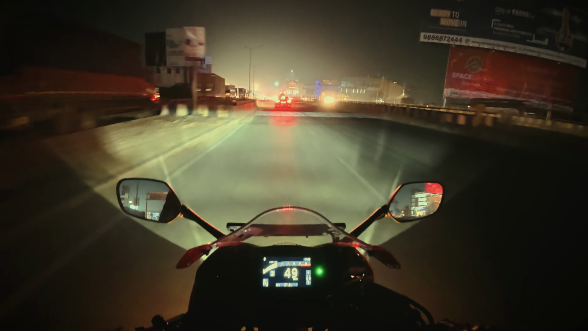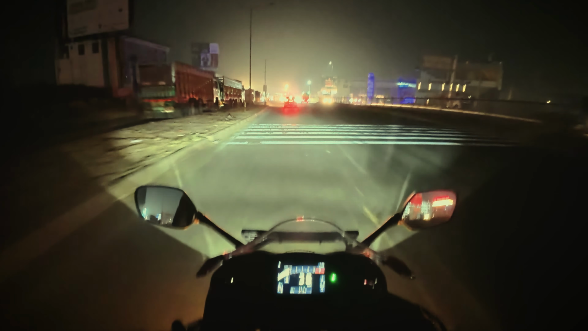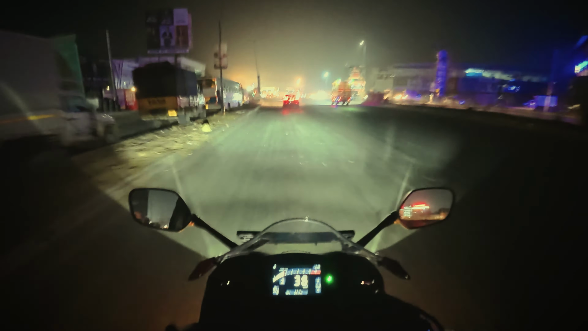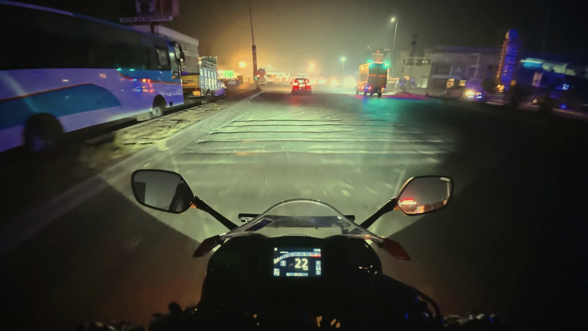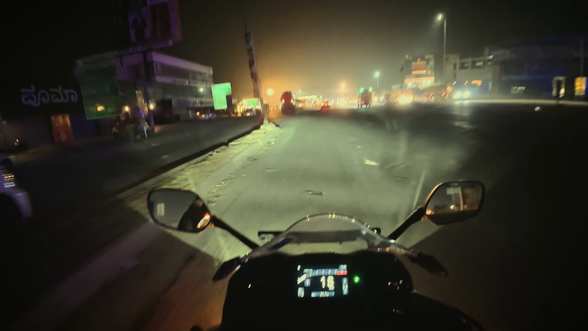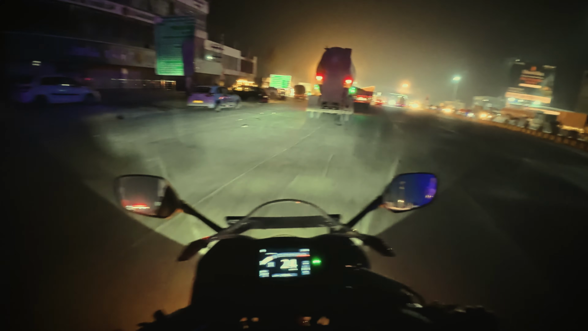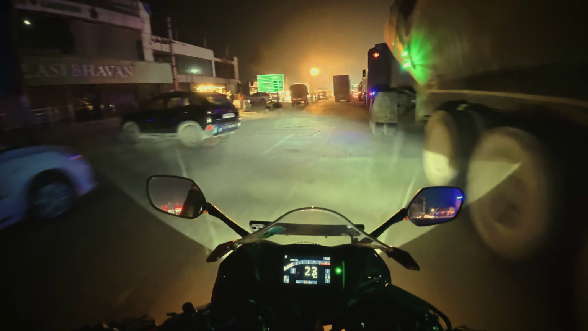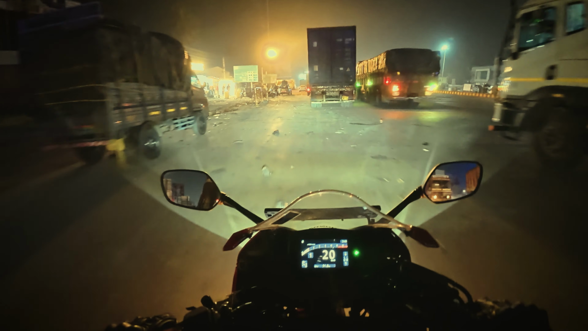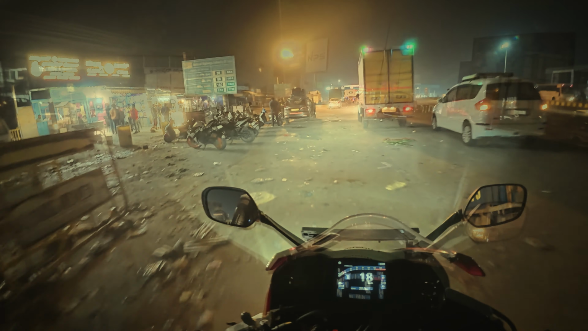But that small percentage of people who disturb everyone in traffic, they remove the db killer and it's really loud. I wish it was illegal in India as well. I think in the US it's legal to change. In India you can't change anything. You can't even paint without informing the RTO, right? You can put stickers with the base color.